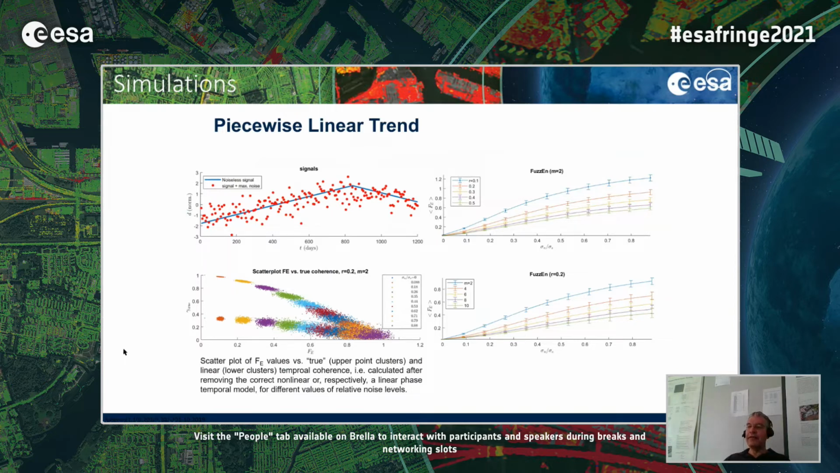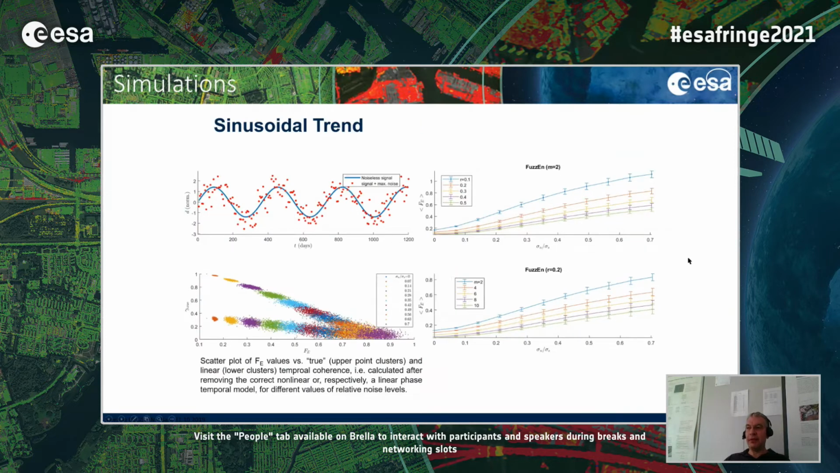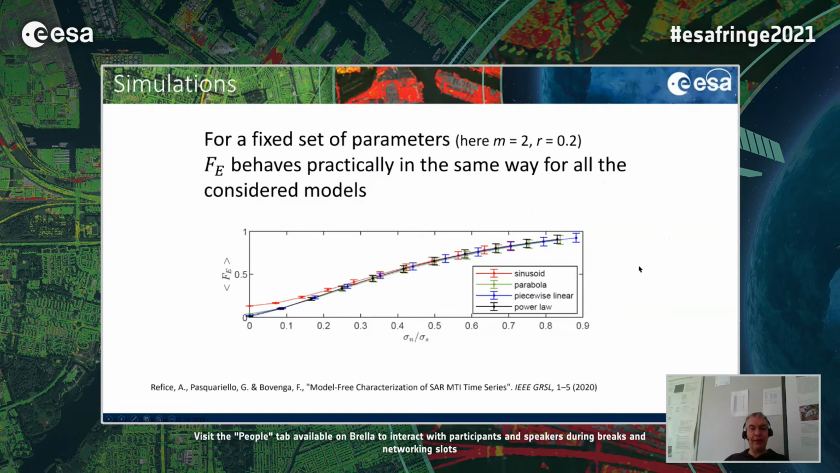Okay, so this general result, this monotonic increase with noise, is valid for practically all the considered models and even their combination. So what we end with is this fact that once you have fixed a set of parameters, the general trend of the fuzzy entropy estimator is practically the same. It decreases with the decreasing signal noise, without having to specify the signal model.